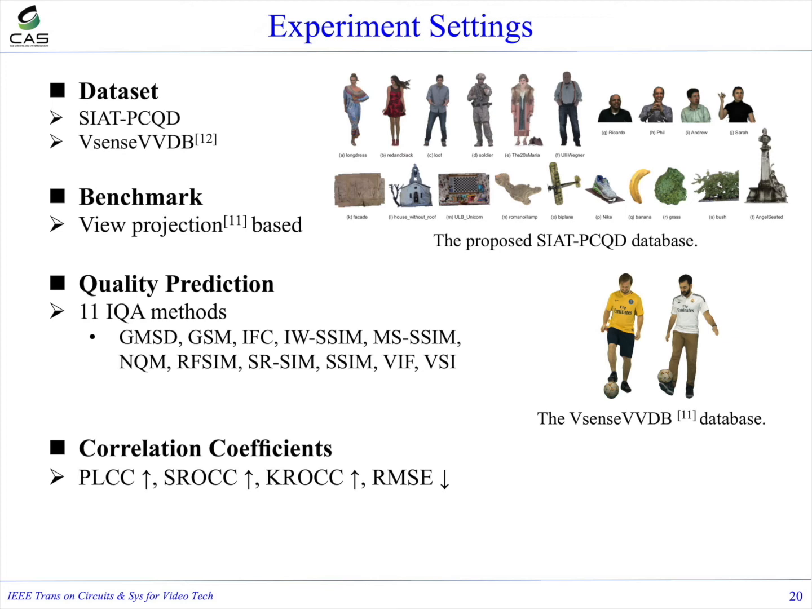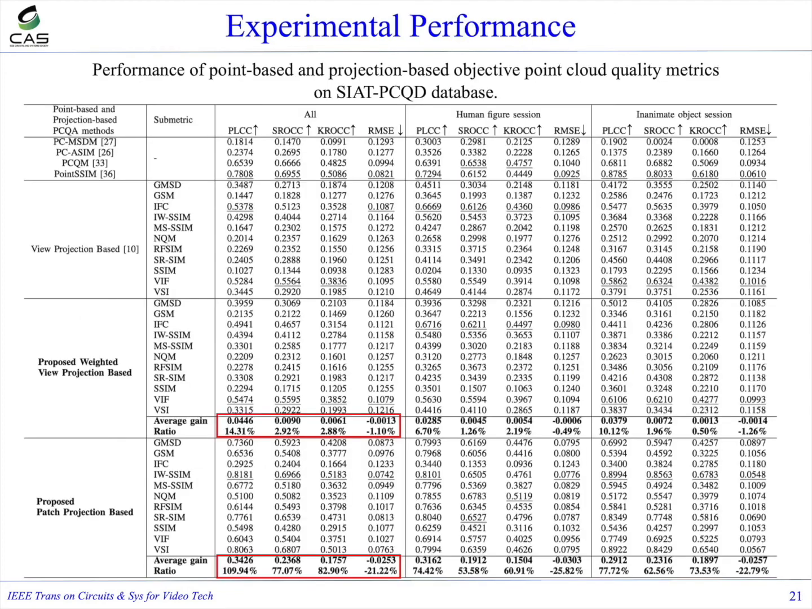Also, 4 correlation coefficients are used to evaluate the performance of PCQA metrics. Here, the table shows the performance of the 2 proposed models on our database. As shown in the red rectangle, the first model is able to achieve an increase of around 14% in PLCC on average, which proves it is more efficient compared to the benchmark.